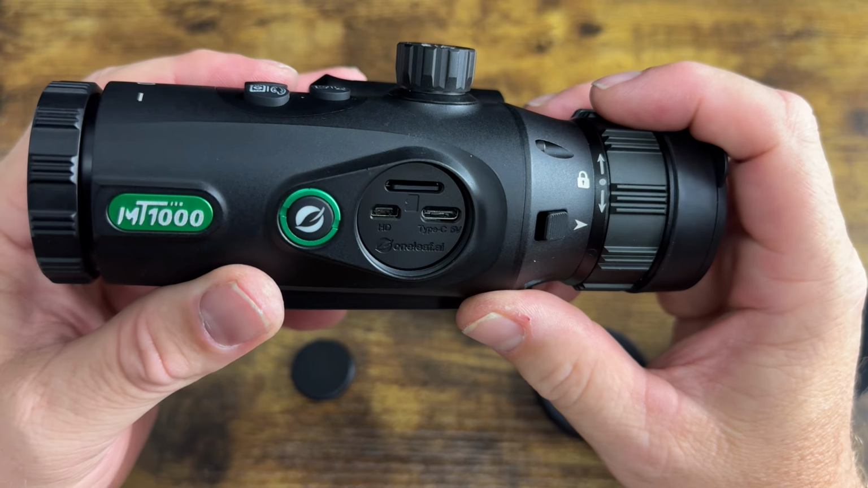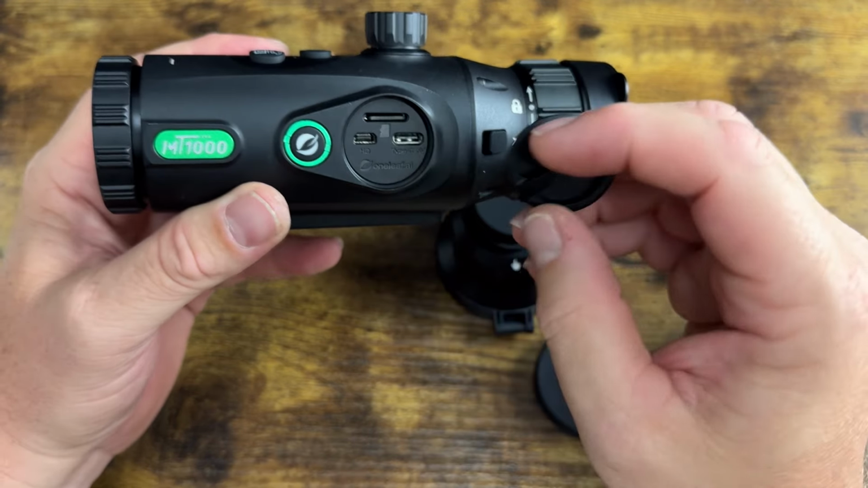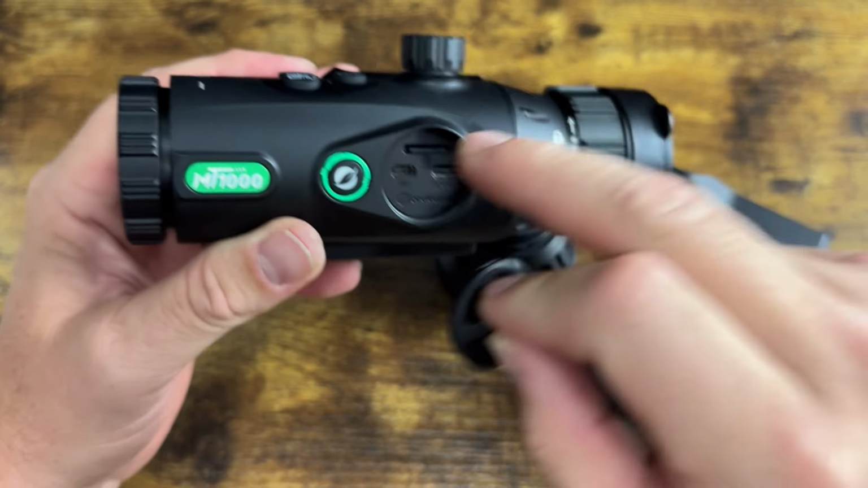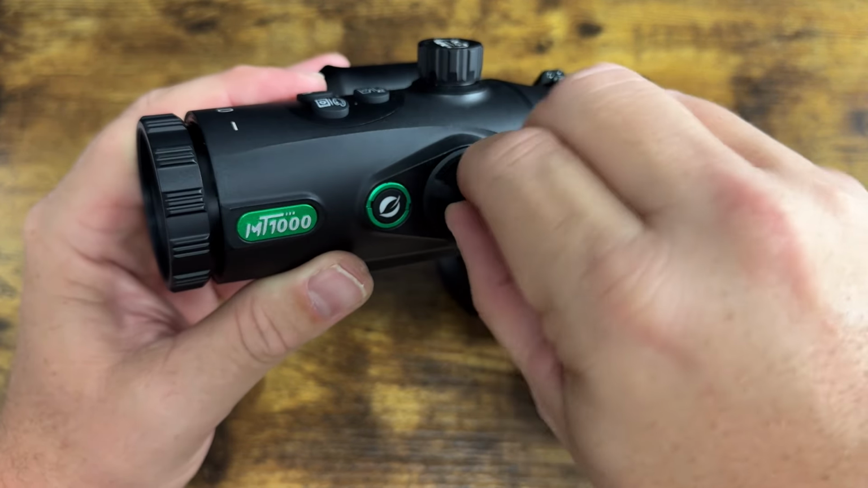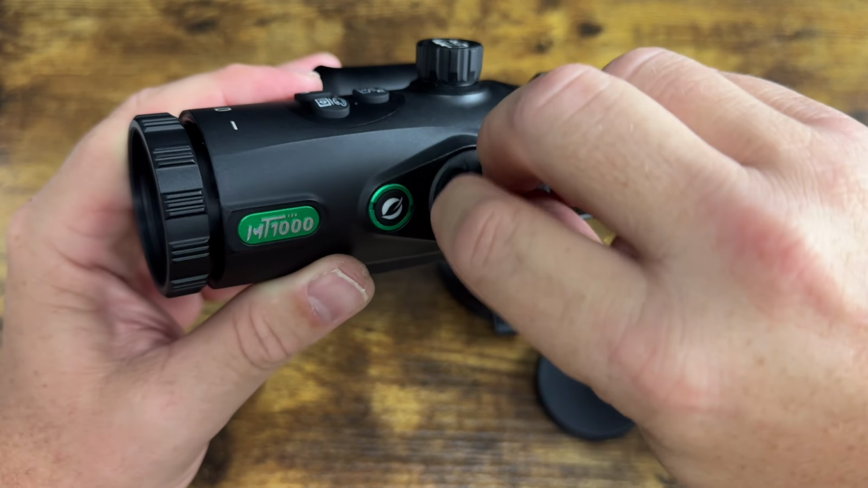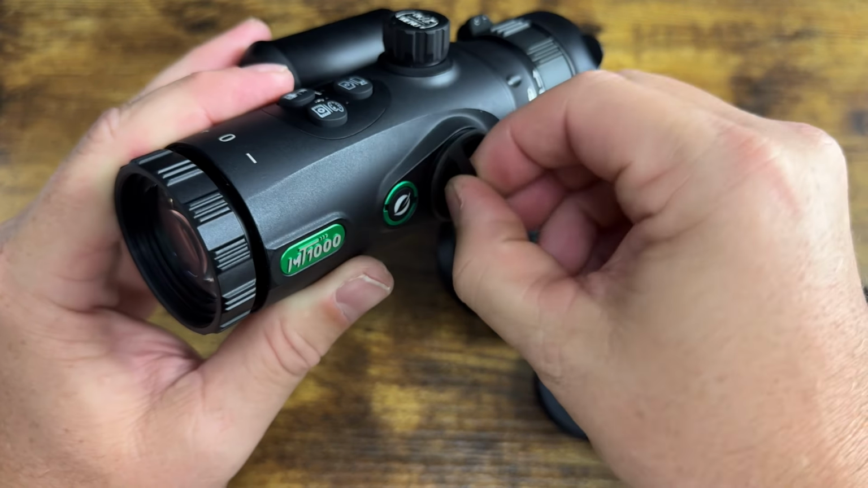What does that say? 5 volt. So there's where all your slots and an SD card and everything to download it, to stream it to a computer, get your video footage recorded, and it does record in 2-minute clips.